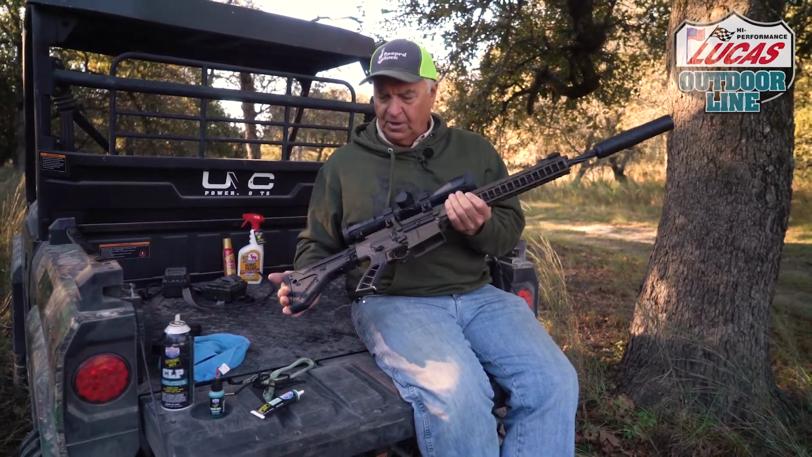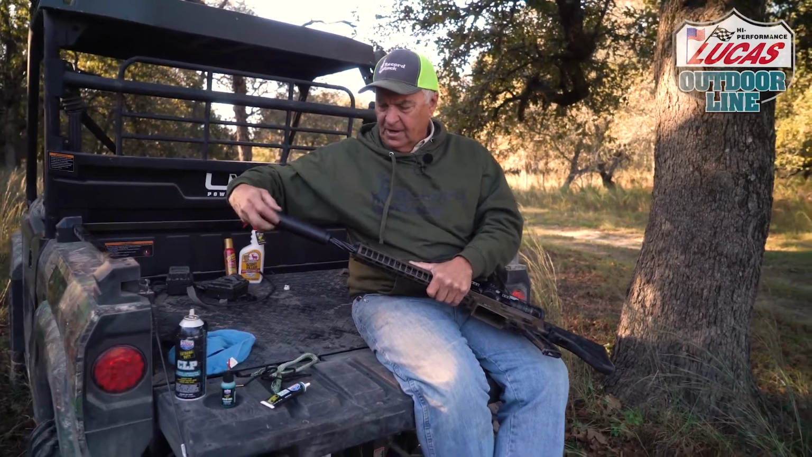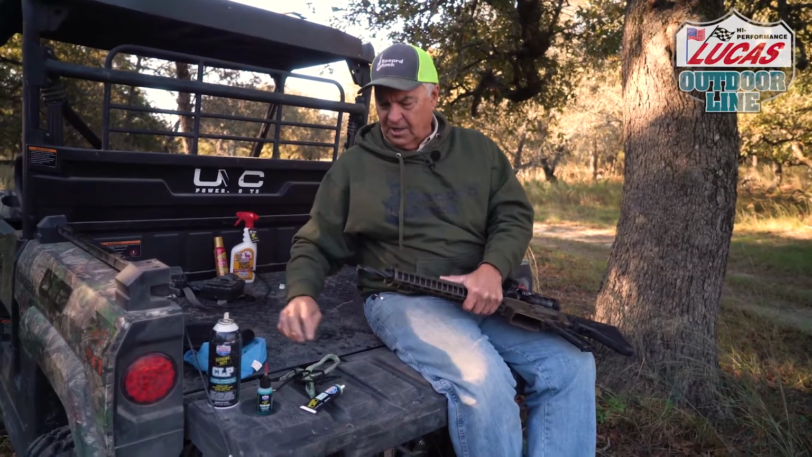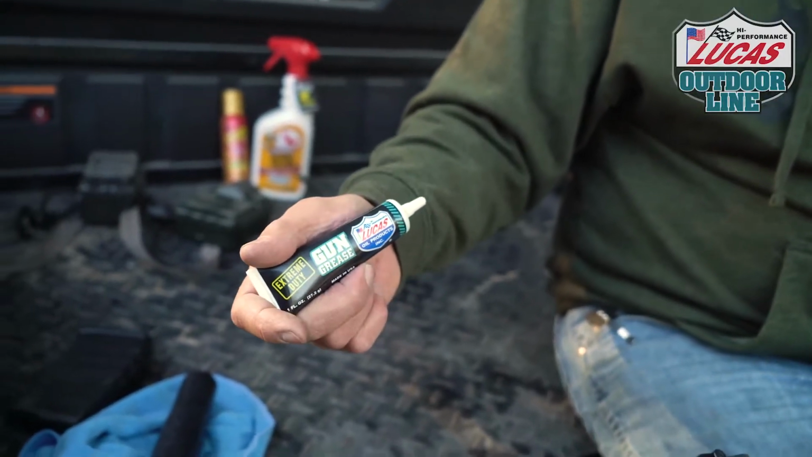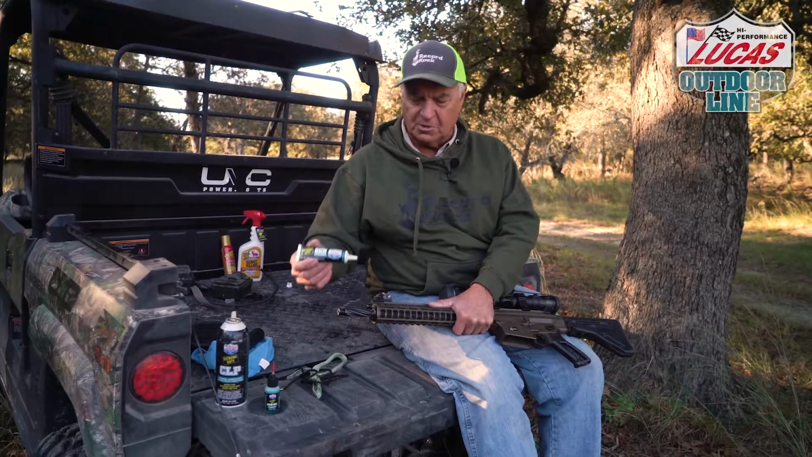And so it's important for you to take good care of your MSR and clean it often. And the cleaner it is, the better it's going to operate for you. And it starts from one end to the other. I like to start on the very front end on the threads, and I'll put a little bit of gun grease on it. Make sure you use a gun grease that tolerates extreme high temperatures and does not break down.